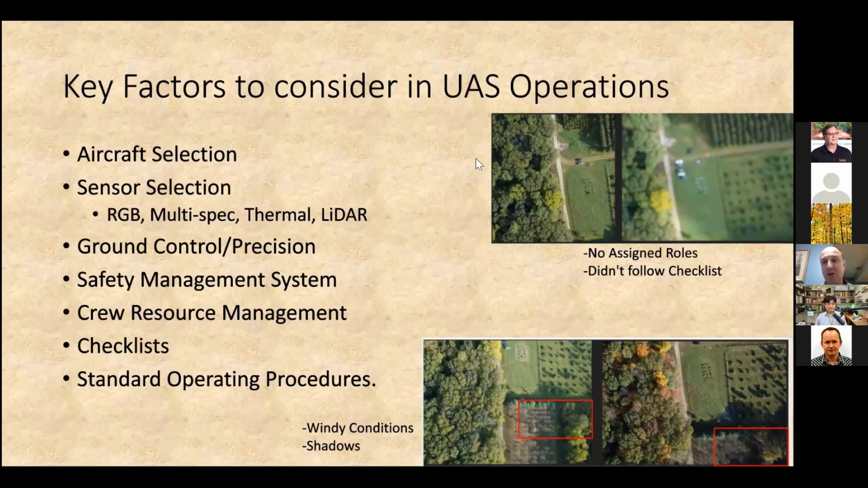What I'm showing you here are two different images. The left side is in focus. The right side is out of focus. The reason it's out of focus is because somebody on the flight crew didn't follow the checklist and set the lens to infinity focus. They just assumed it was set to that because it always is, but it probably got bumped. Yes, it was a safe mission, but now we have a data set that's useless because people didn't follow their roles.